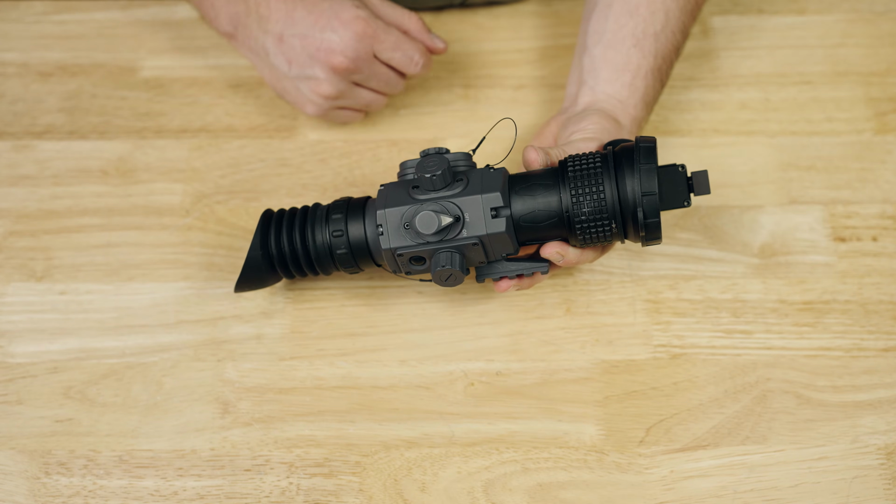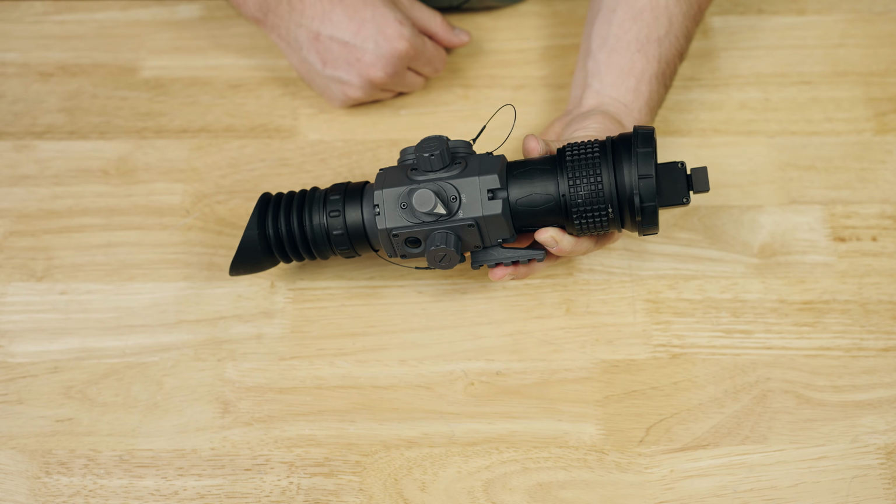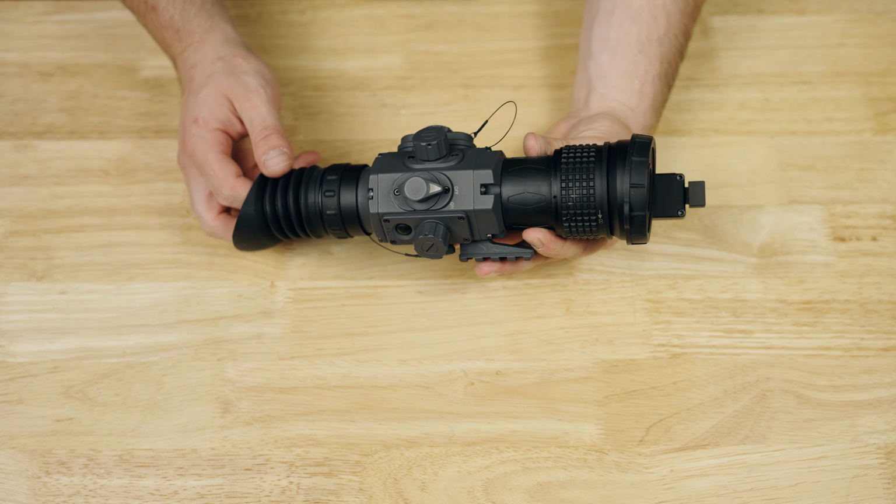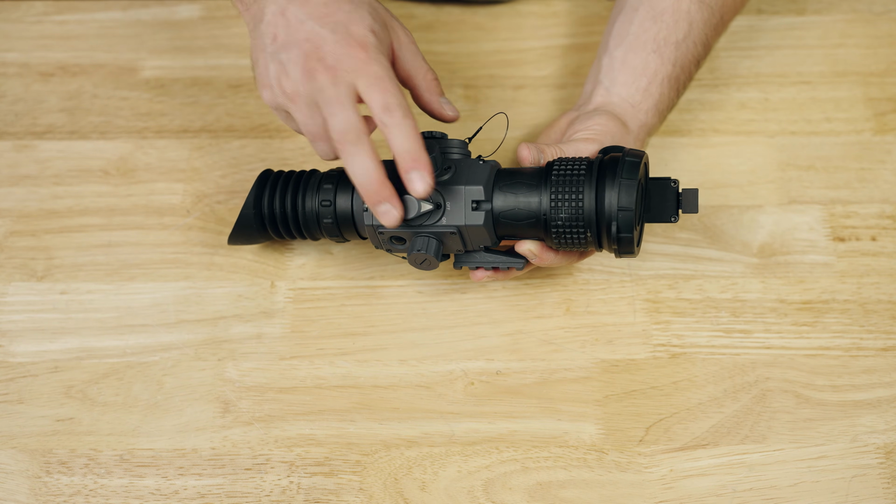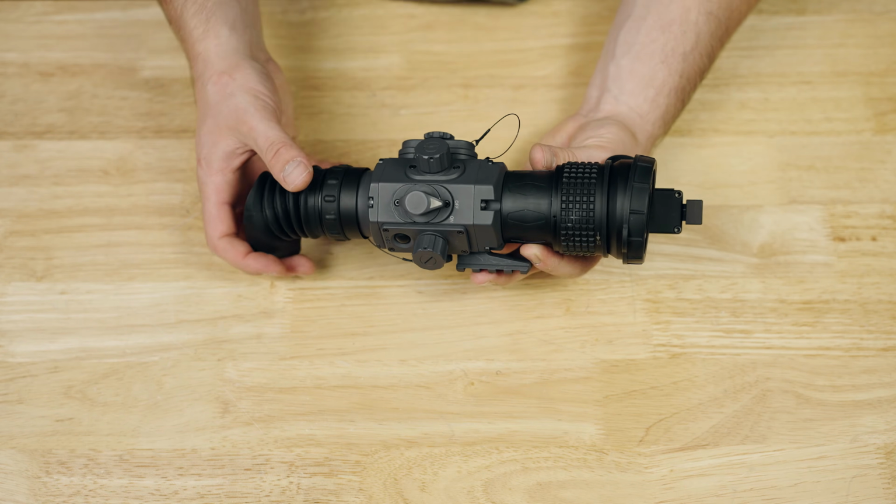So on the top, you have a pretty straightforward power lever. You actually push it in and then it rotates into the on position. To turn it off, you push it in again and rotate back off. I actually really like that. It makes it hard to accidentally turn the optic off or on inadvertently. It's a pretty cool setup. I do actually really appreciate a mechanical switch, for lack of a better way to put it.